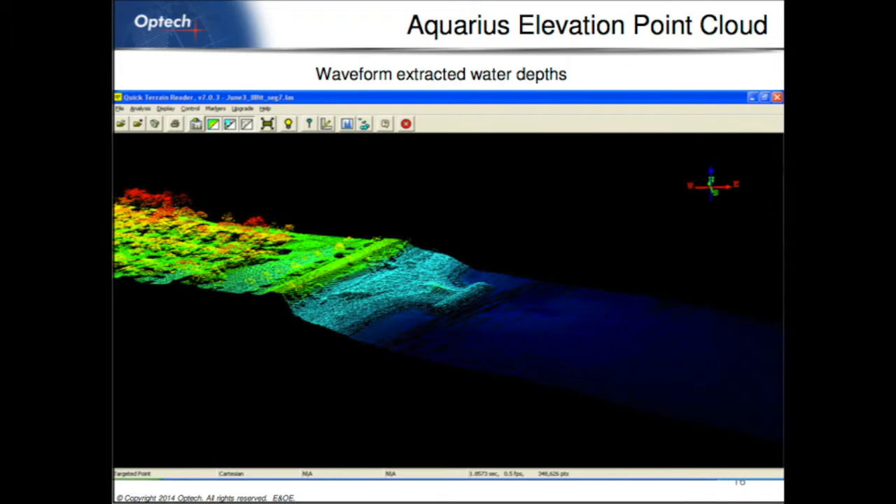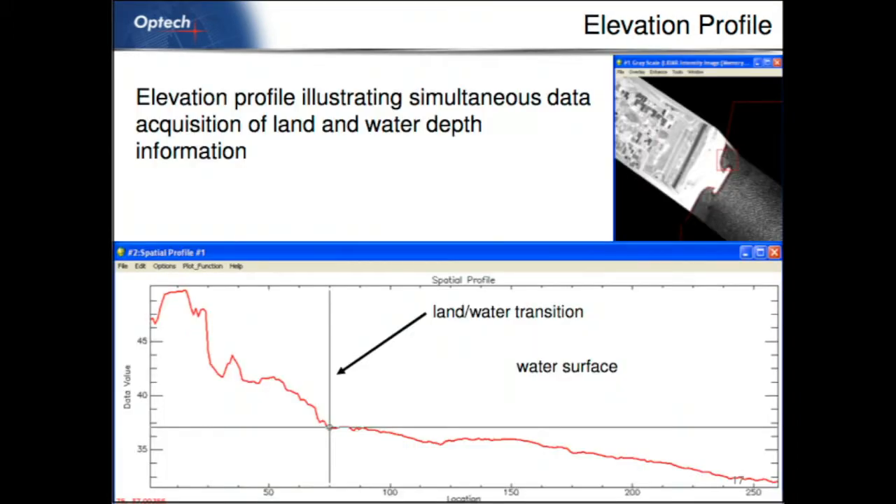Here's a case where we digitized the waveforms and analyzed them. A little bit difficult to see, but you can see there's a seamless transition from land to water, and that's shown more clearly in this profile here. So that's where the digitizing of the waveforms really helps a lot.